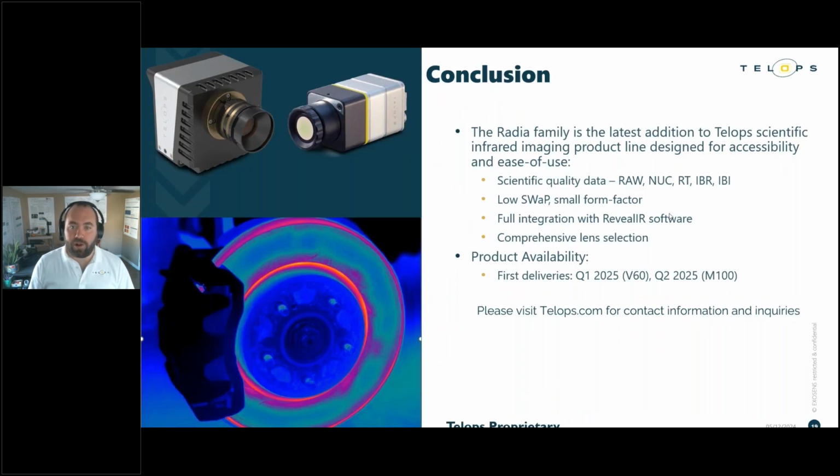So to wrap it up, we're very proud and very excited about the new Radia line, which includes our cooled detector option in the M100 and our uncooled microbolometer system in the V60. The main benefits of this product line lie within scientific data quality and the radiometric calibration that really allow for high accuracy and high sensitivity thermal imaging measurements.